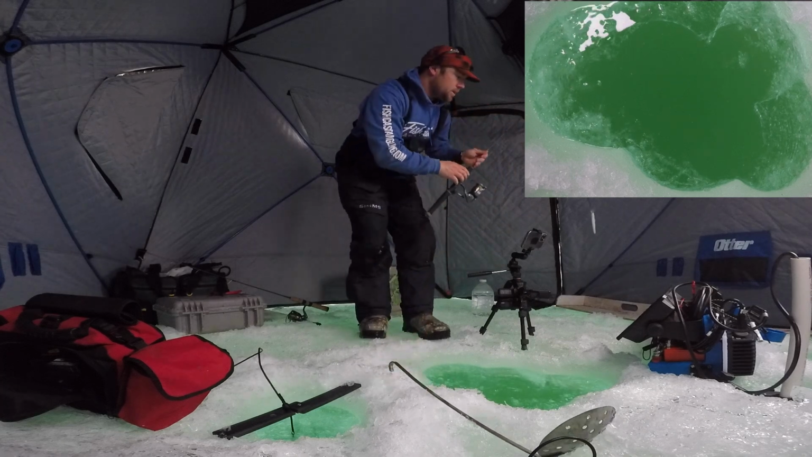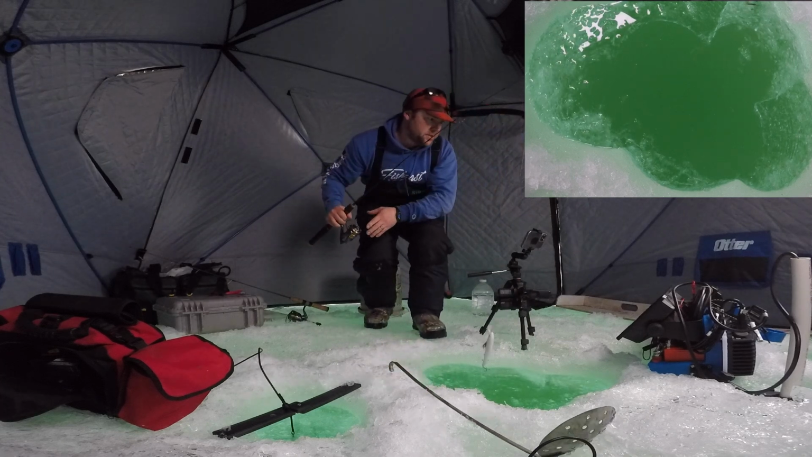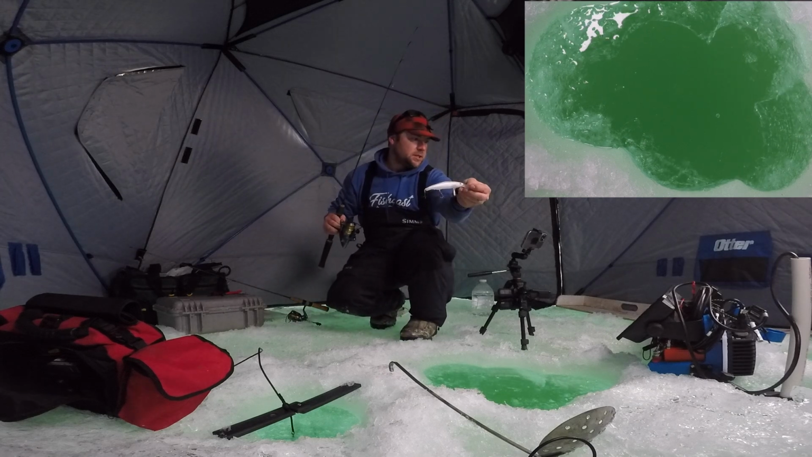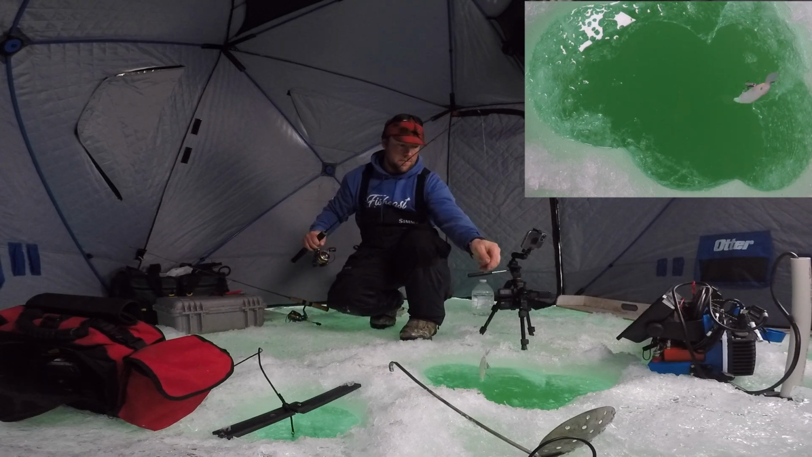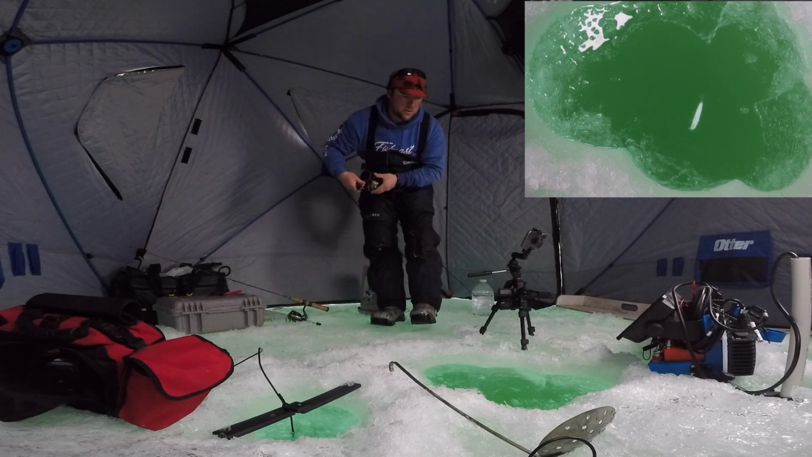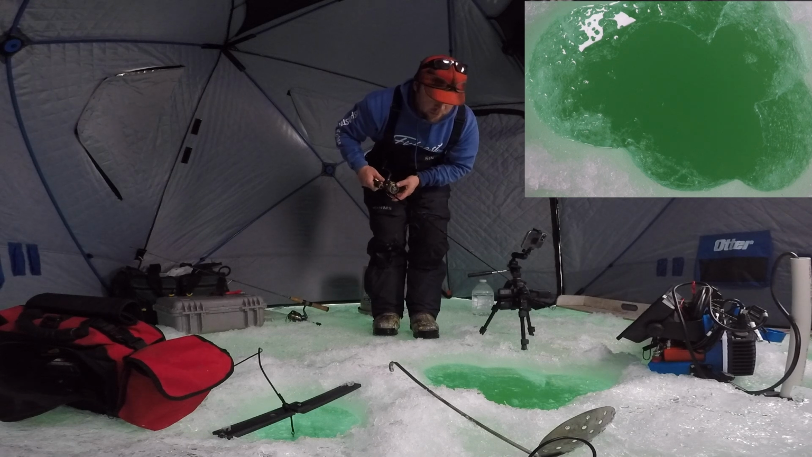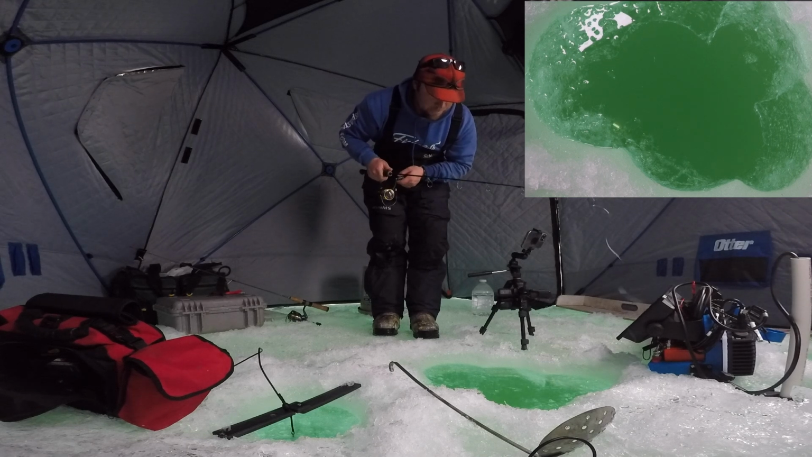Okay. So I dropped this down earlier for just a little bit. This is the Nishini Lure Works Area 115 medium diver with 3 outer weights. I tried 2 earlier. It really looks quite good.